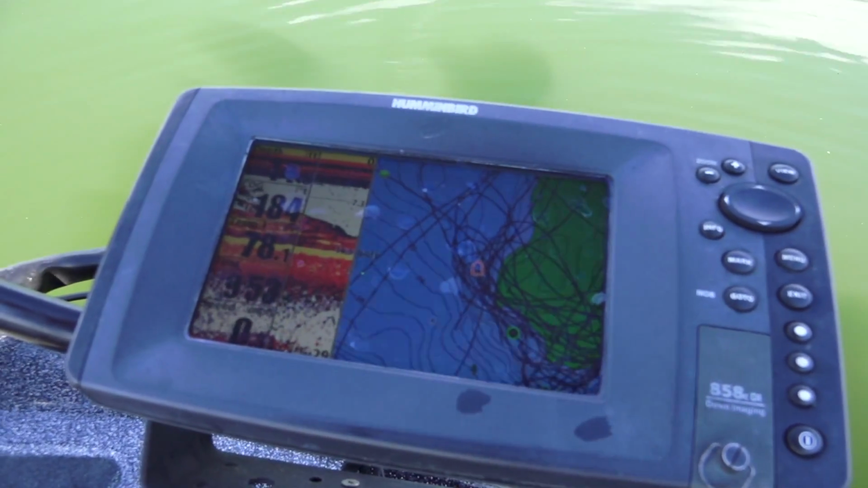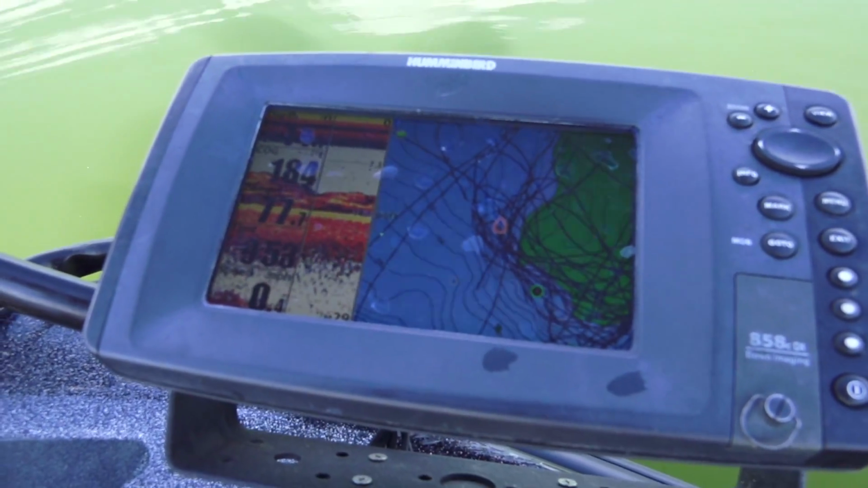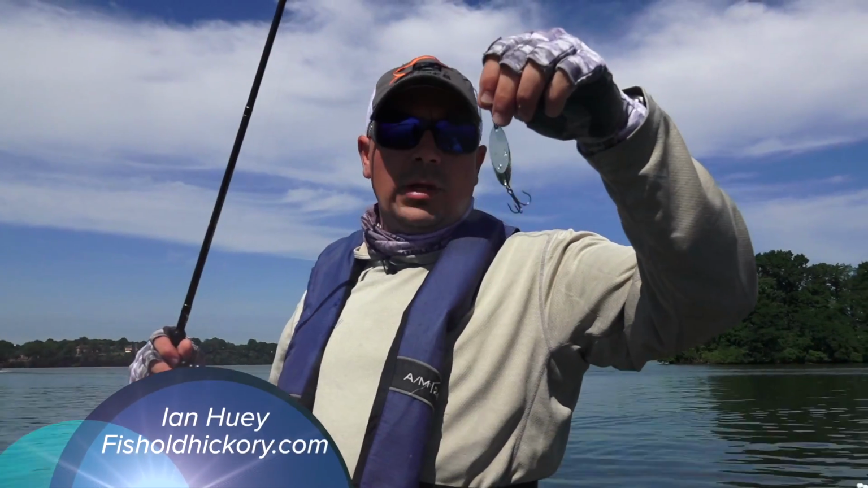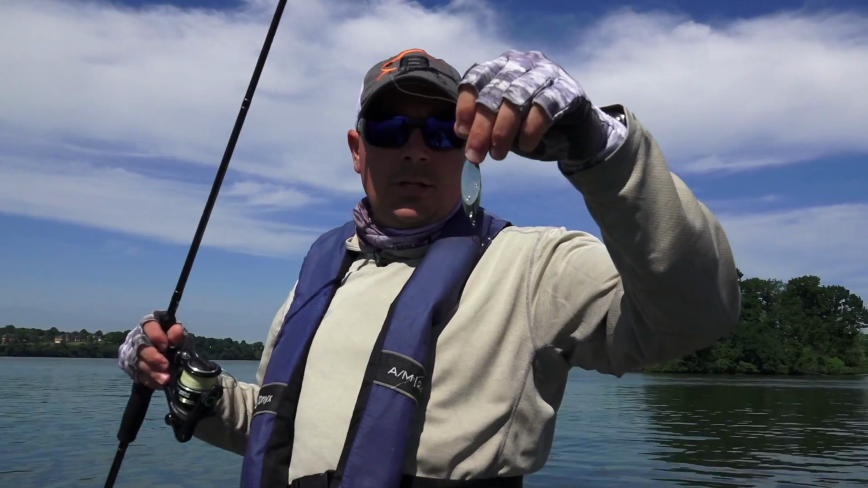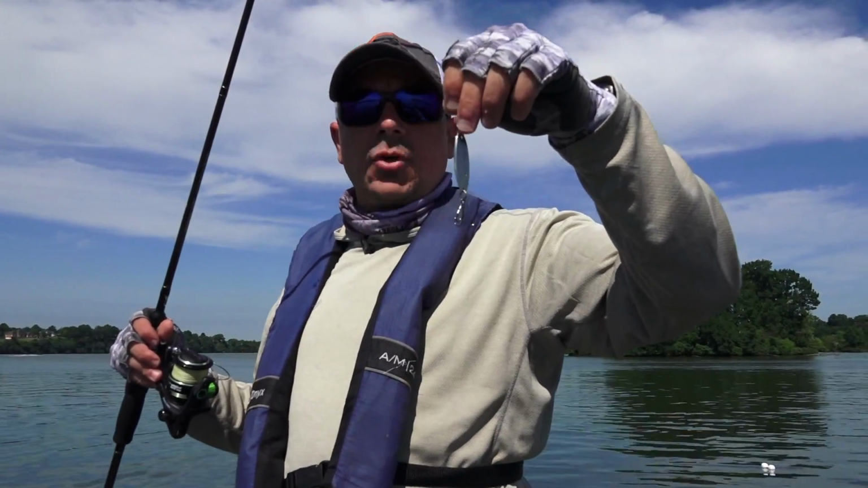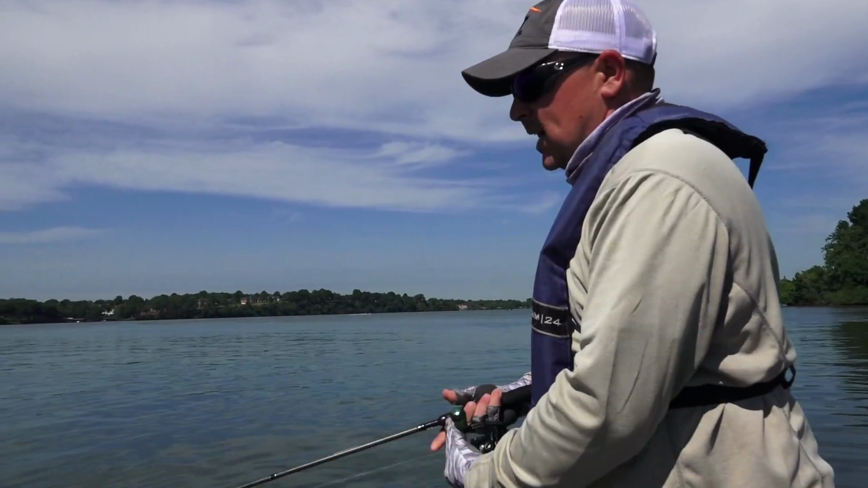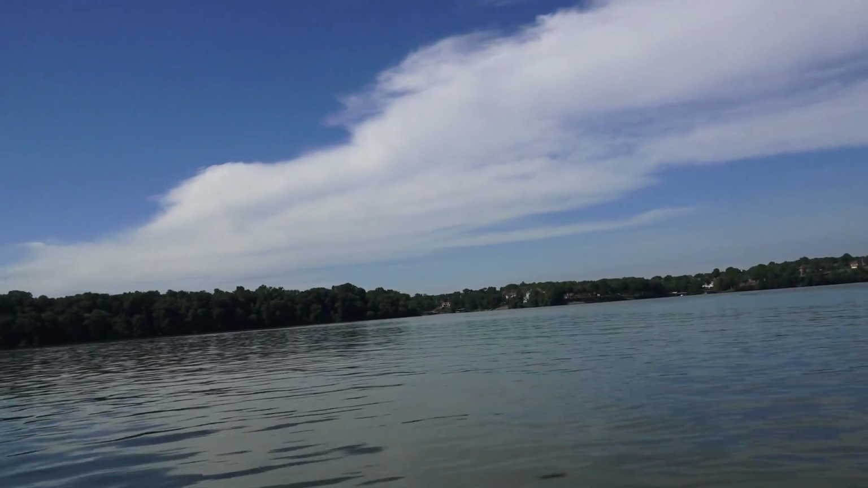This is a situation where you can actually catch them vertically using a little spoon, a 3/8 ounce spoon, just silver in color, nothing really special about it, but it mimics a dying shad just about as good as anything, and white bass absolutely can't stand it dropping right in front of their face. And it's very easy to fish. What literally all we're doing is we're going to make a cast out. We're going to let it go all the way to the bottom.